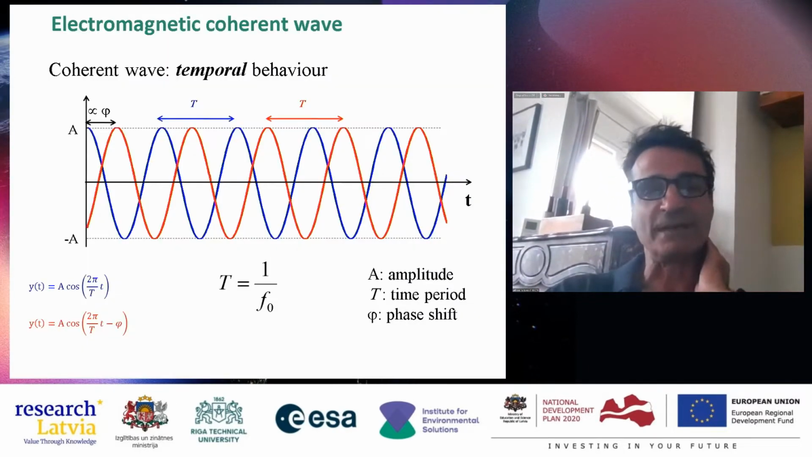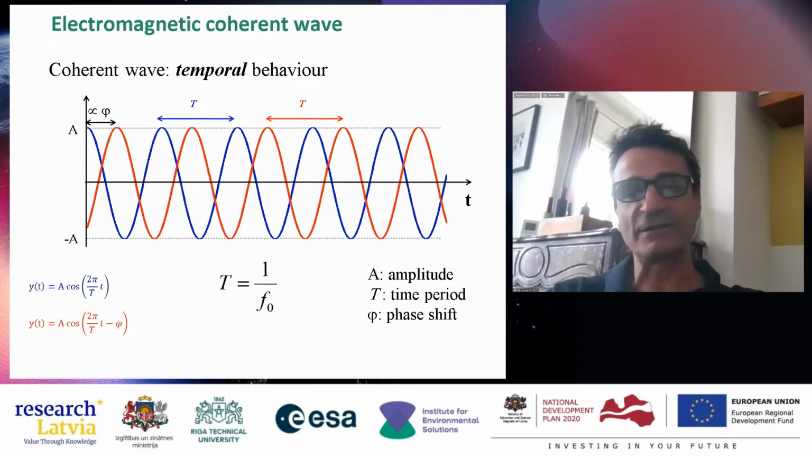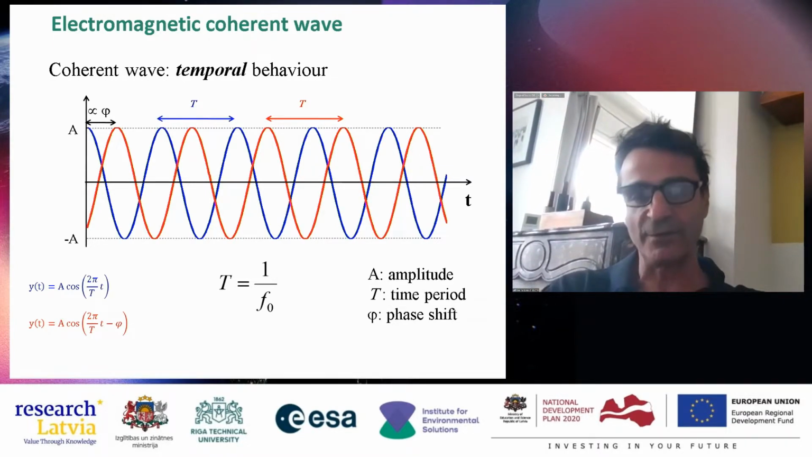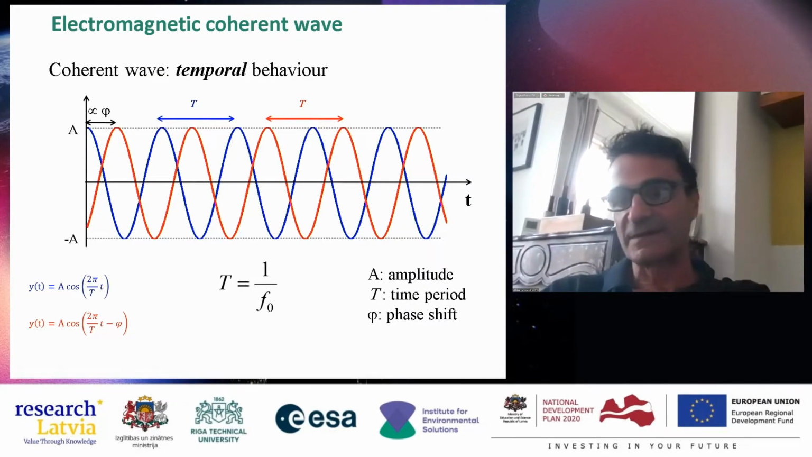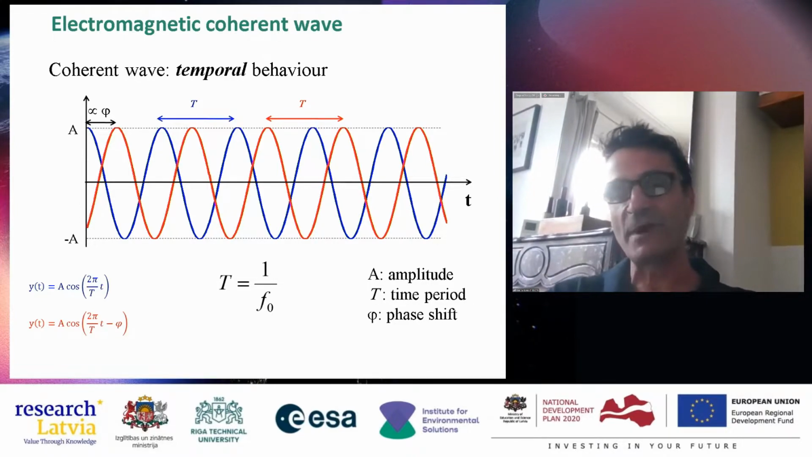So I will just explain a little more the polarization of a wave. A coherent wave. Coherent means that you know how the wave is at one point, at one time in the space, and you know its behavior everywhere.